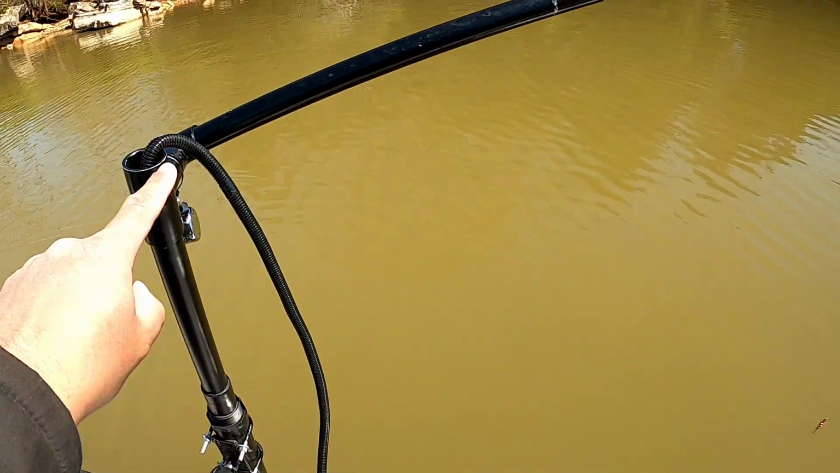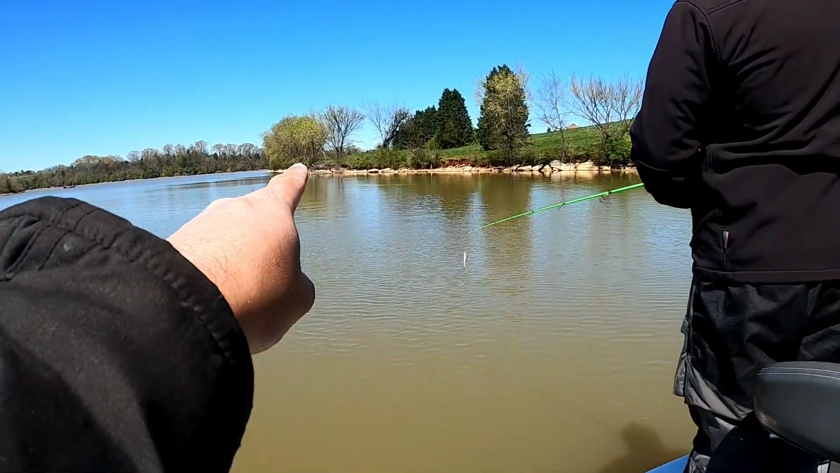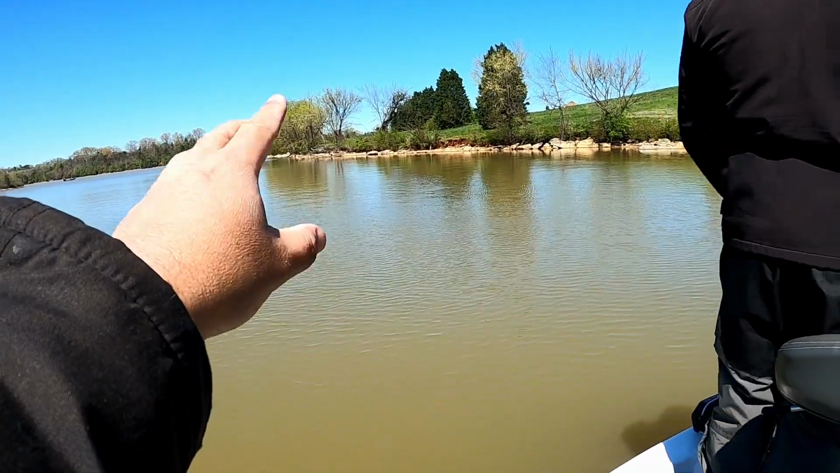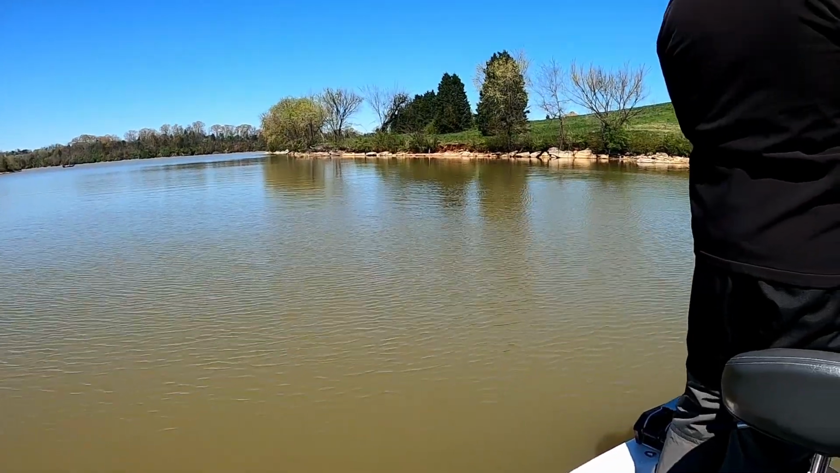So 0 degrees would be the direction of this, so that would be about right over there where those swirls are. Probably some shadow right where he just, a little past where he casted. That should be where those fish were moving, closer towards that bank.